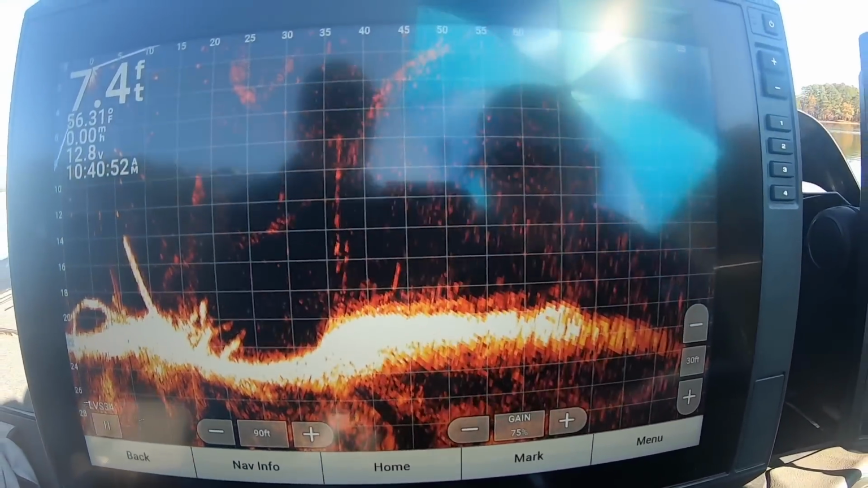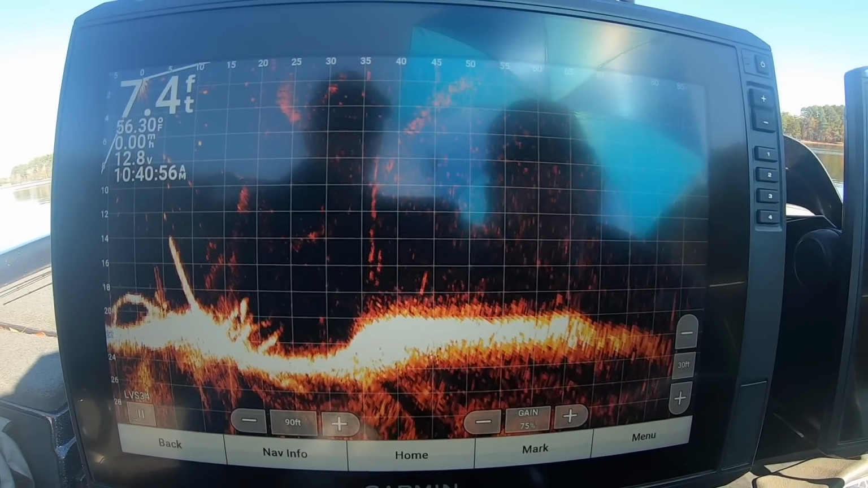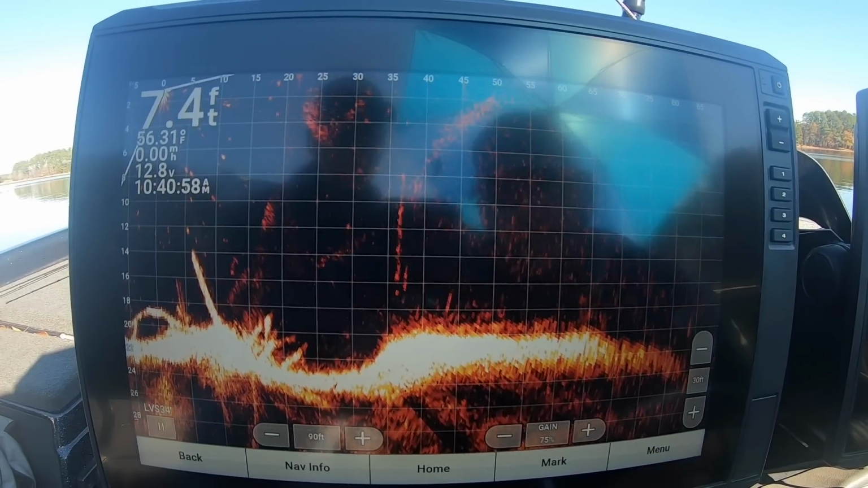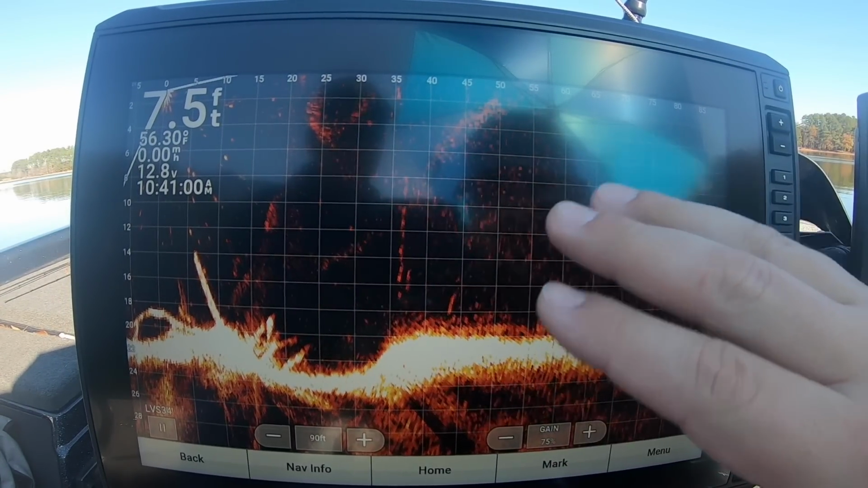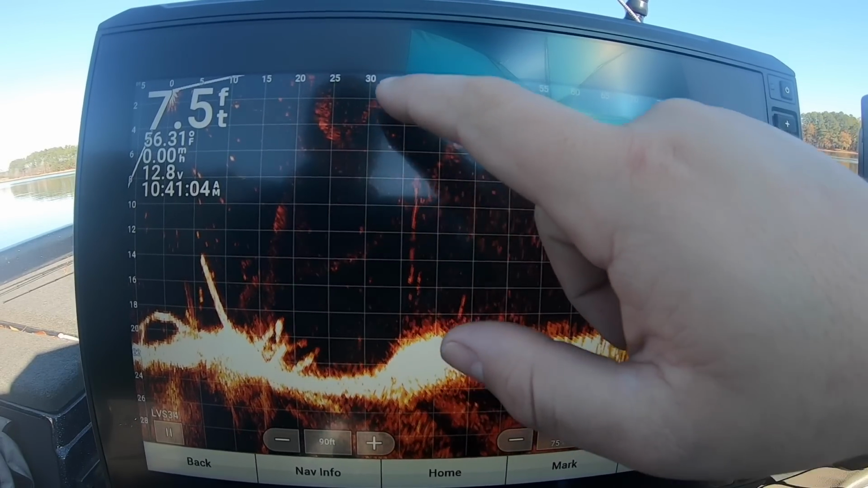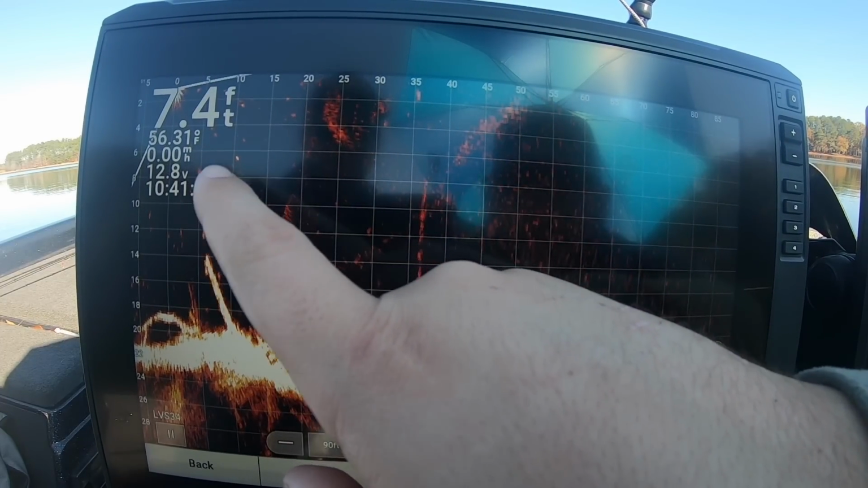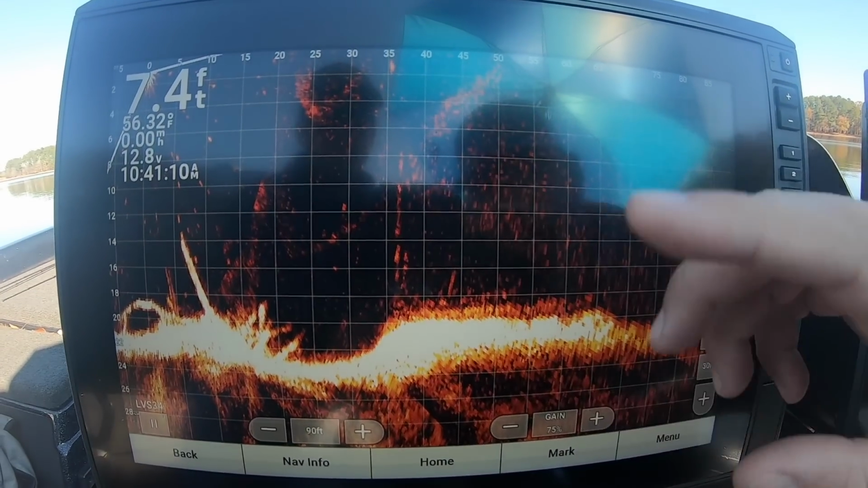I'm not a big fan of the grid. What about you? Yeah, the grid gets in the way for a lot of people. Tell them what the grid is. The grid is just the lines here that you see on your default settings. That's going to show you your range lines for 30, 35, 40, and your depth here, 6, 8, 10, 12. And that's just for reference.